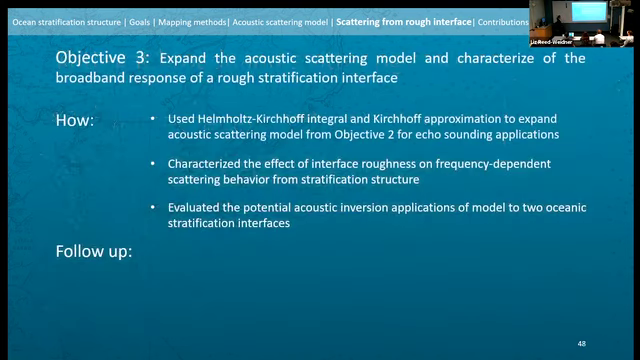So objective 3, hopefully check mark, hopefully you agree. I think the goals were met. We certainly did expand our acoustic scattering model using the Helmholtz-Kirchhoff integral, Kirchhoff approximation. We then applied that to a number of different interfaces, increasing roughness. Certainly they were constrained in their roughness by the Kirchhoff approximation. And from that, we defined these regimes of behavior where we could extract different types of parameters, or we constrained what we could extract. And then we evaluated potential acoustic inversions at a couple of different interfaces.